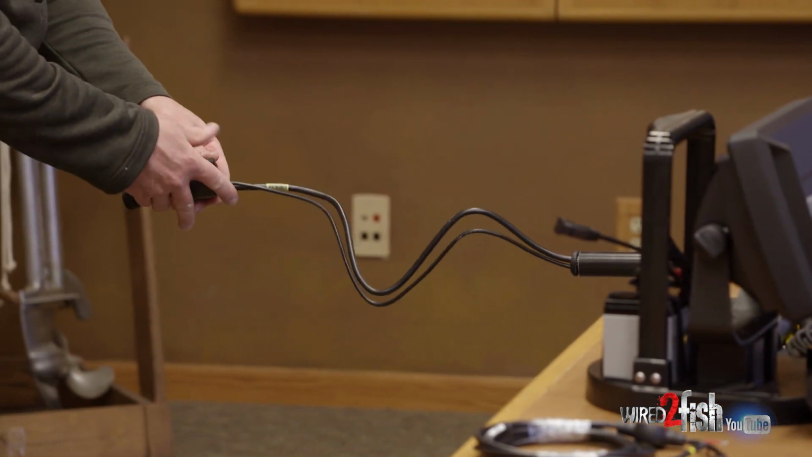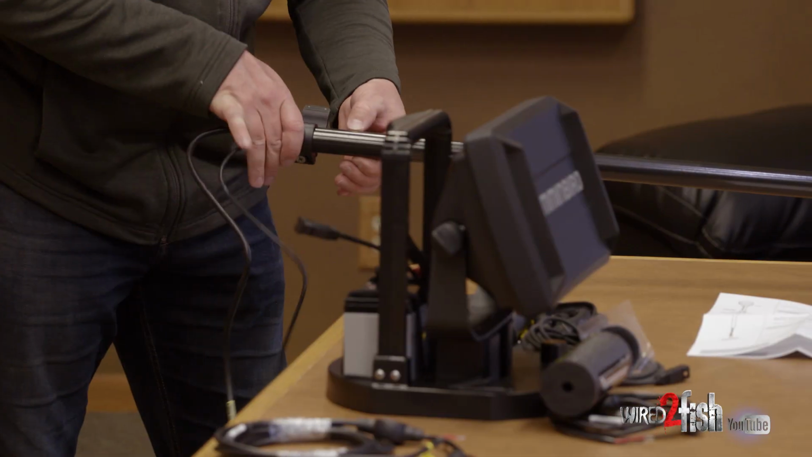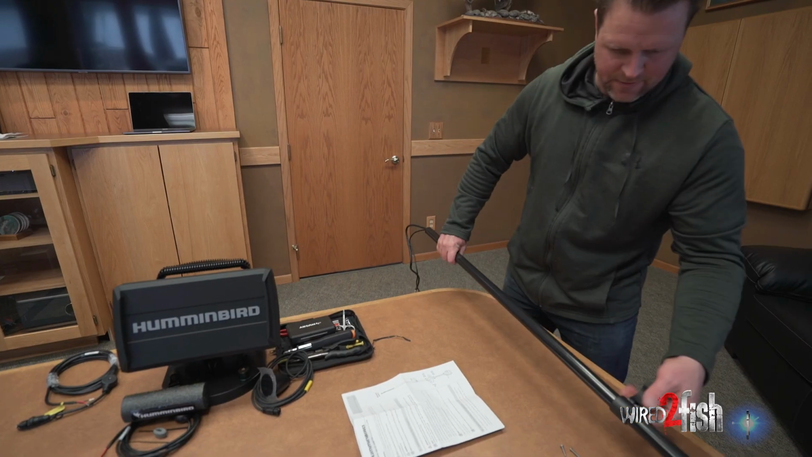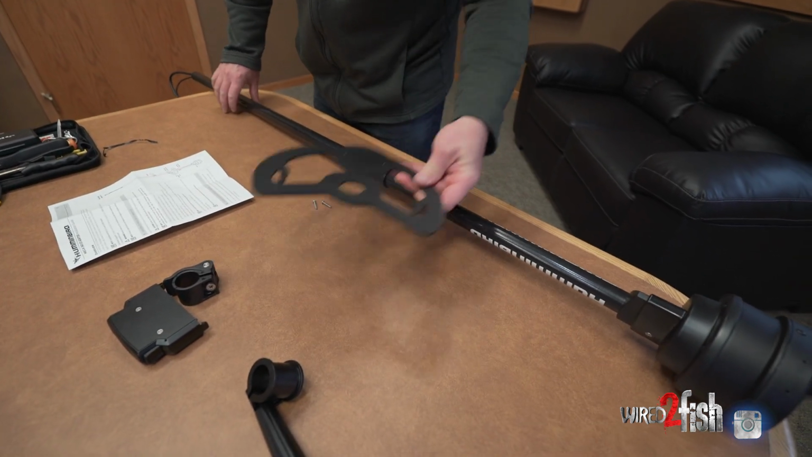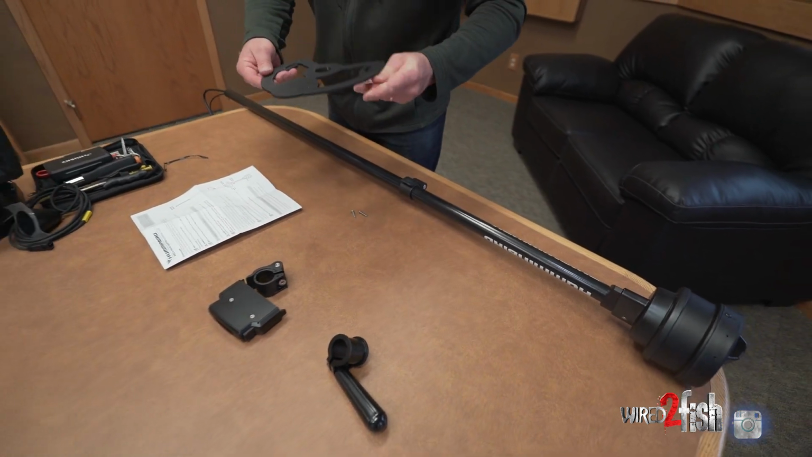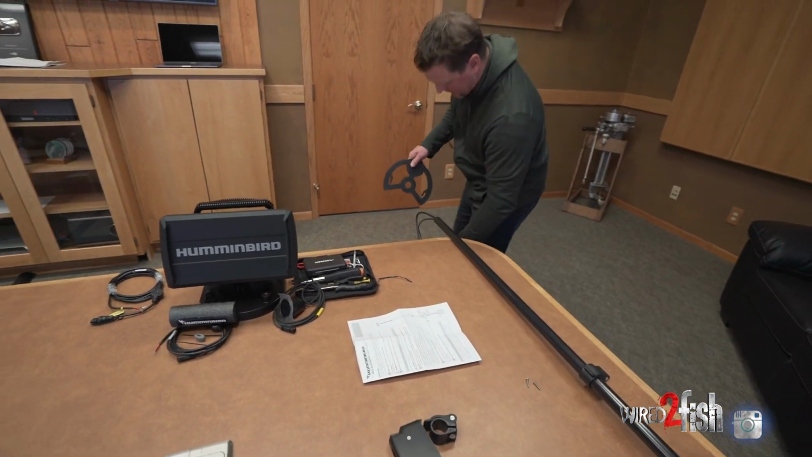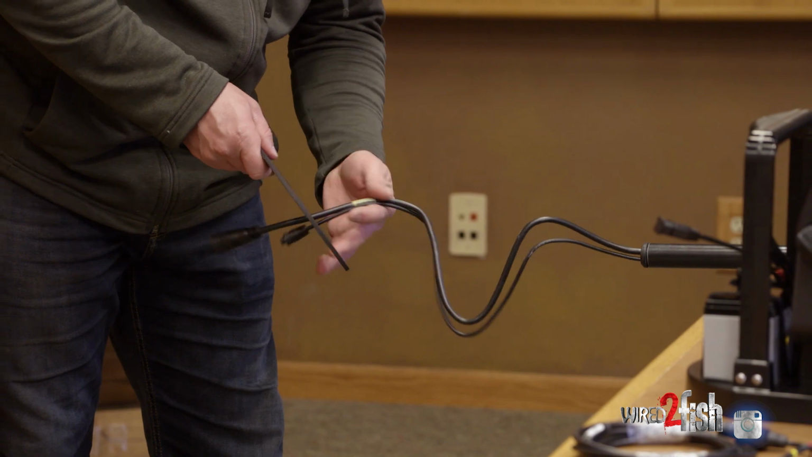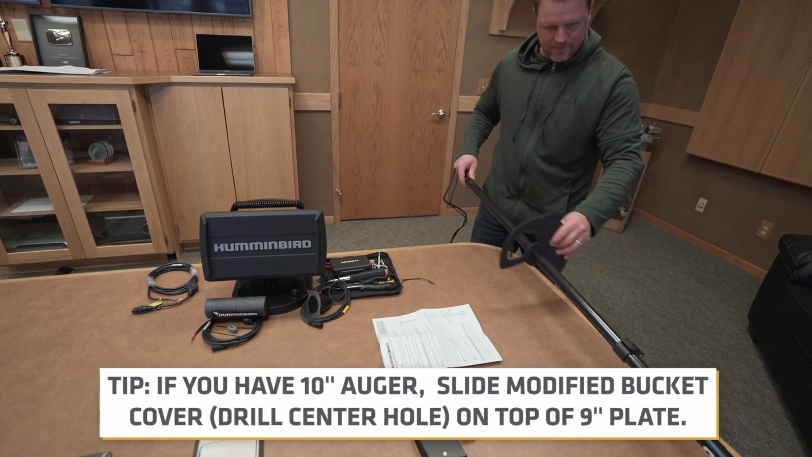Slide these two cables through, open it up, and slide it onto the shaft of the 360 imaging unit. I'm going to go ahead and just lock that. Next, I'm going to take the 9-inch base, and this is ambidextrous, so I'm going to do the same thing. I'm going to go down here, slide both of those plugs through, route it through the cabling, and then down the shaft of the MEGA 360.